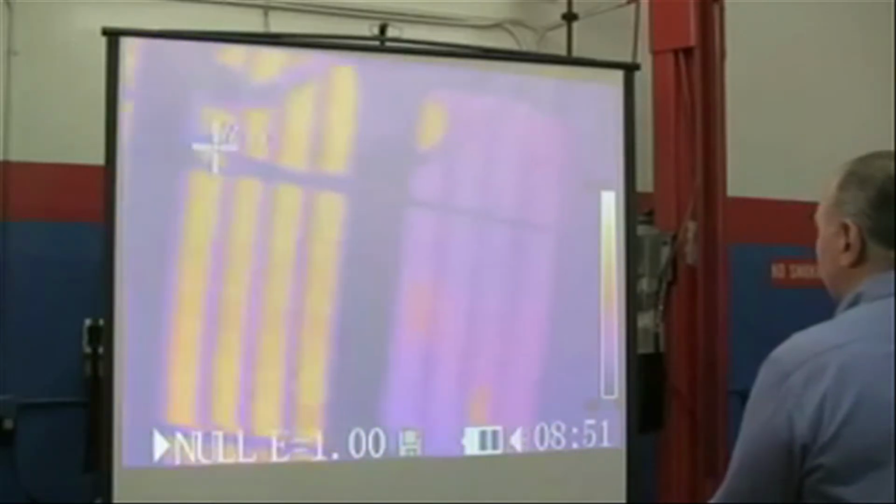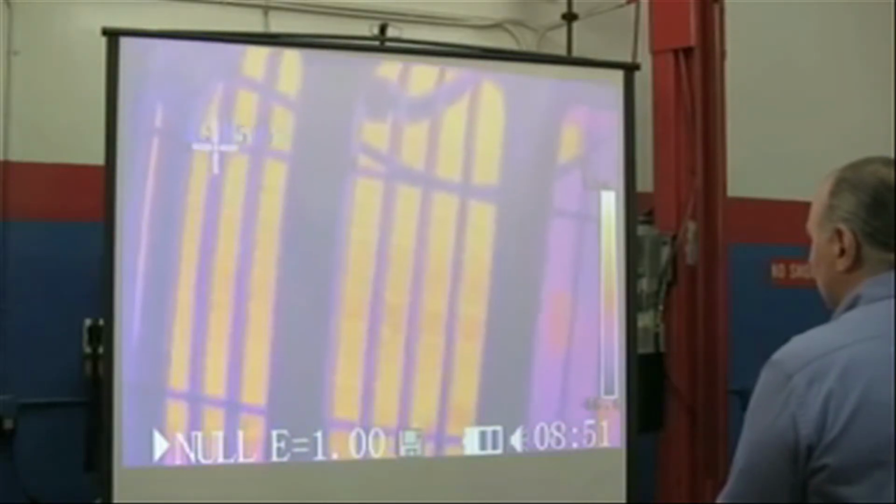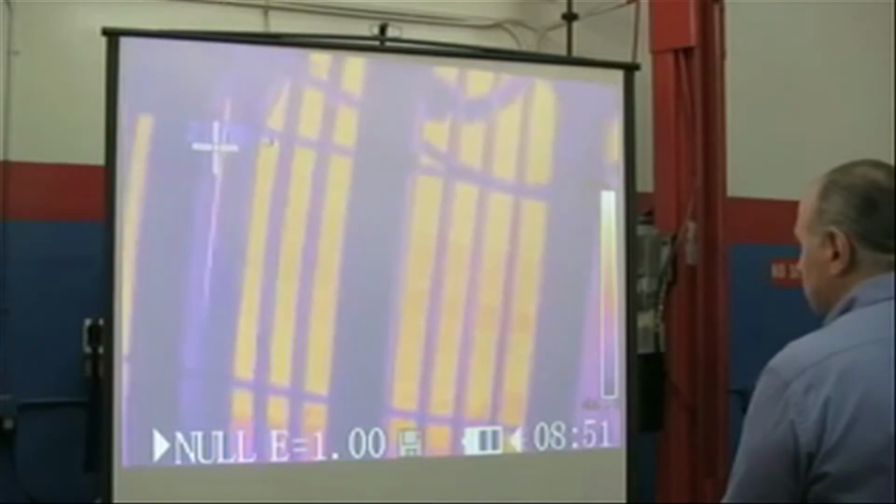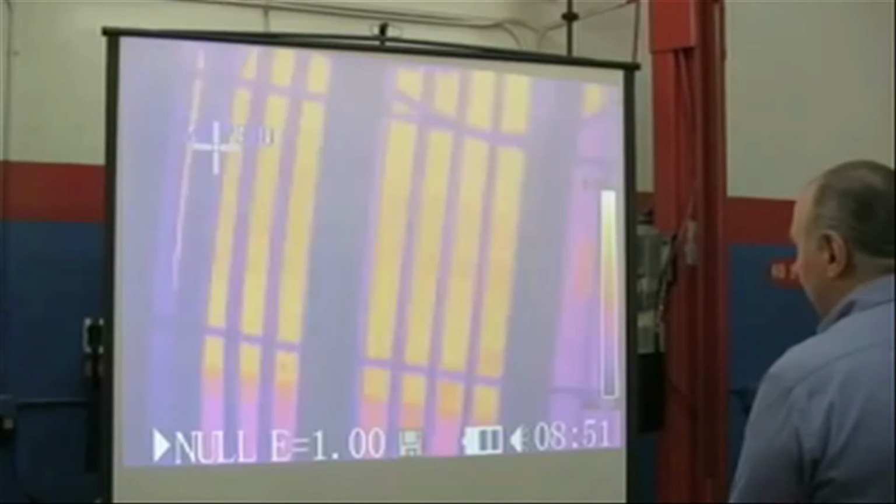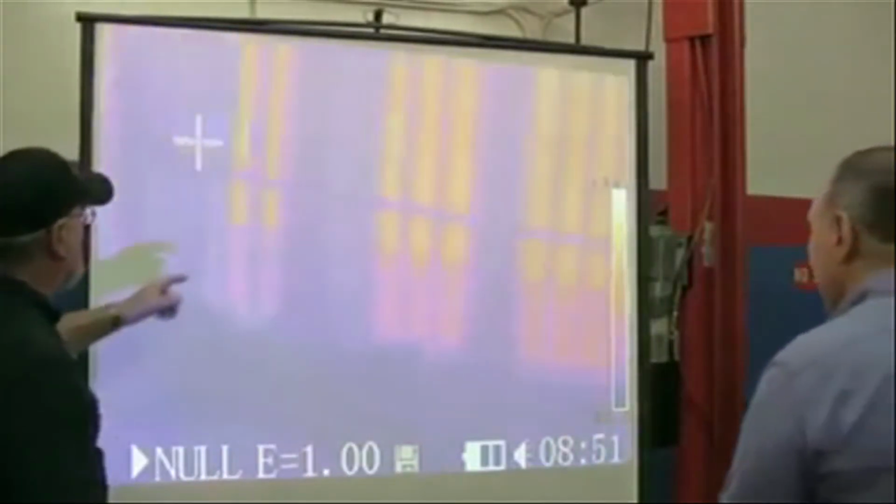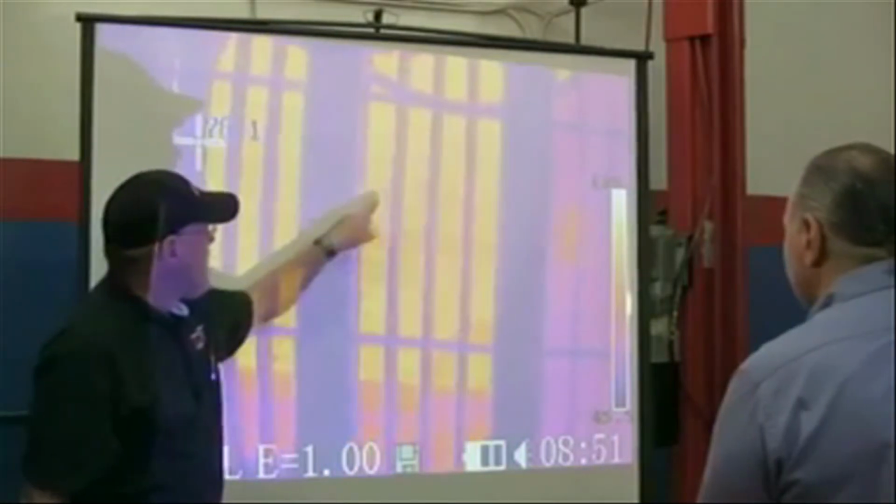So here again, for you guys that didn't see it, if you look at the very bright yellow, you can see little lines, there's purple bars. That is actually the grille of the Jeep. But in the background, Pete, I need you to point to that again, the yellow lines. Let it keep going by. Oh, there we go. See? Yellow lines going across.